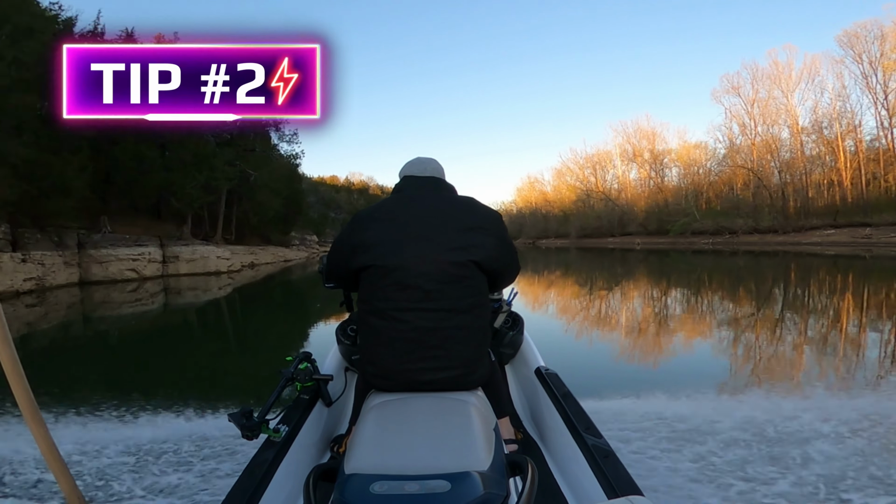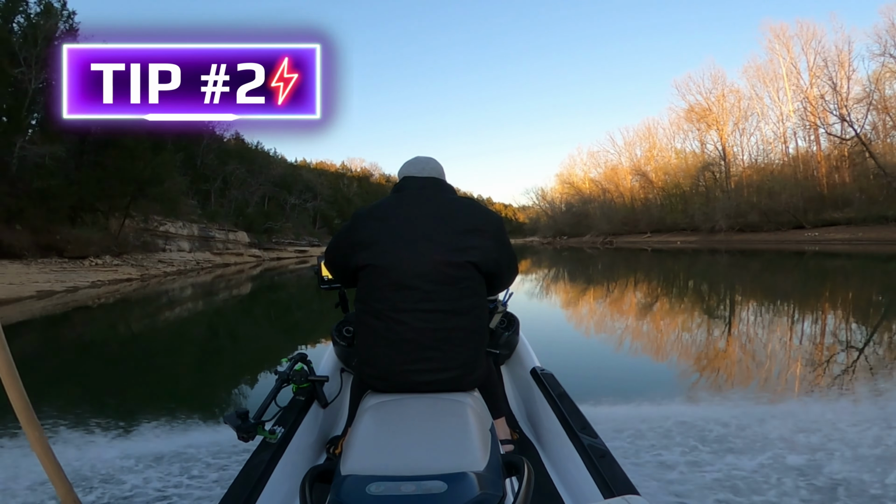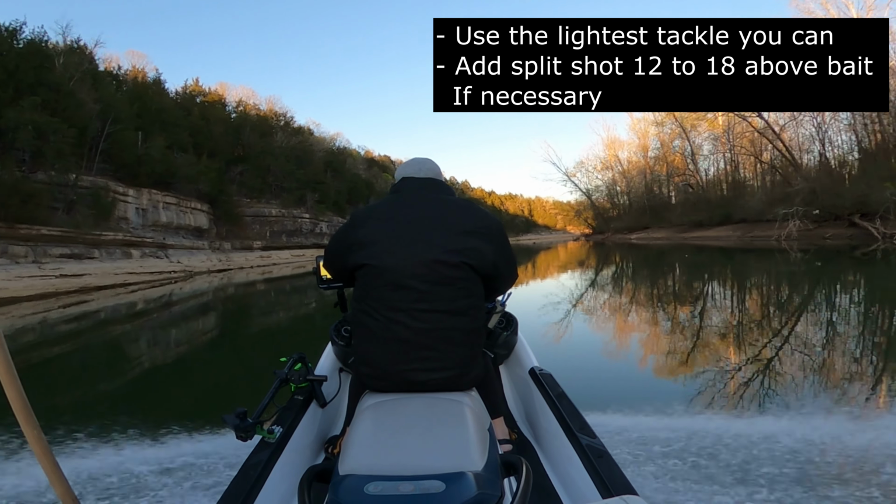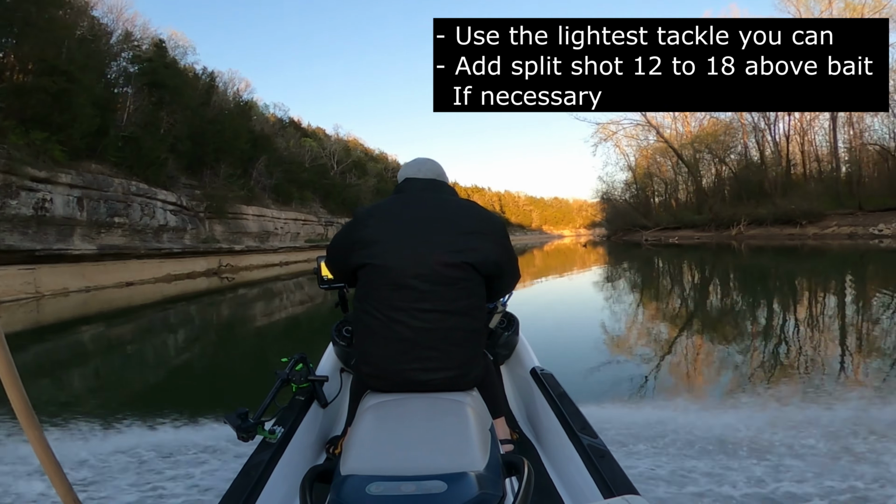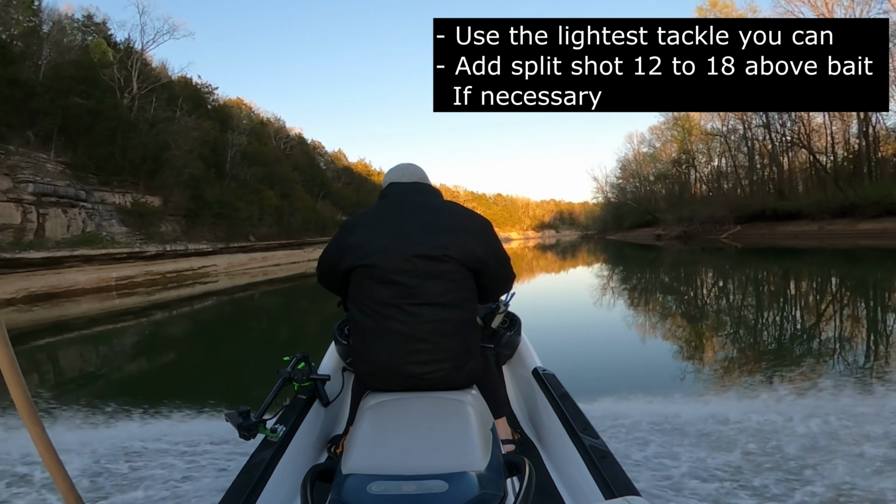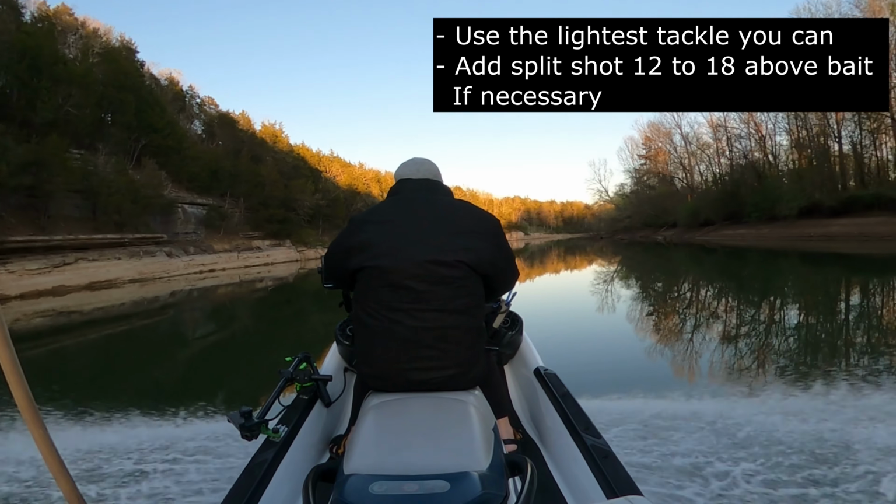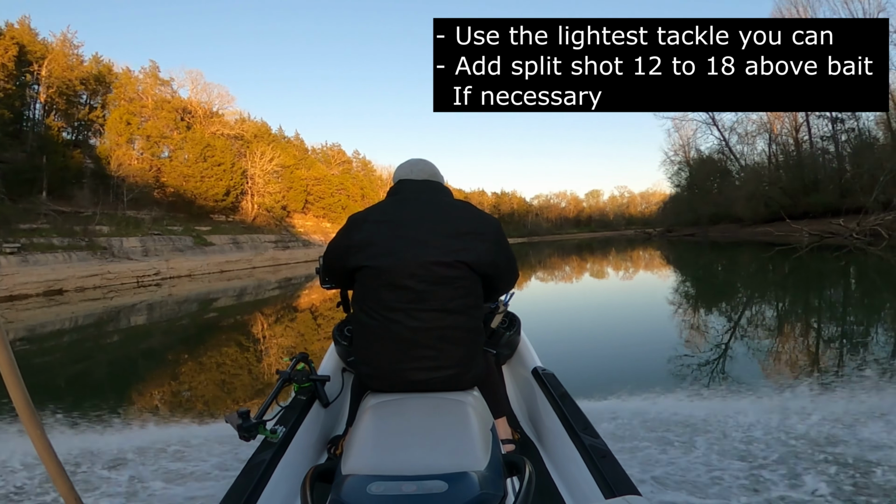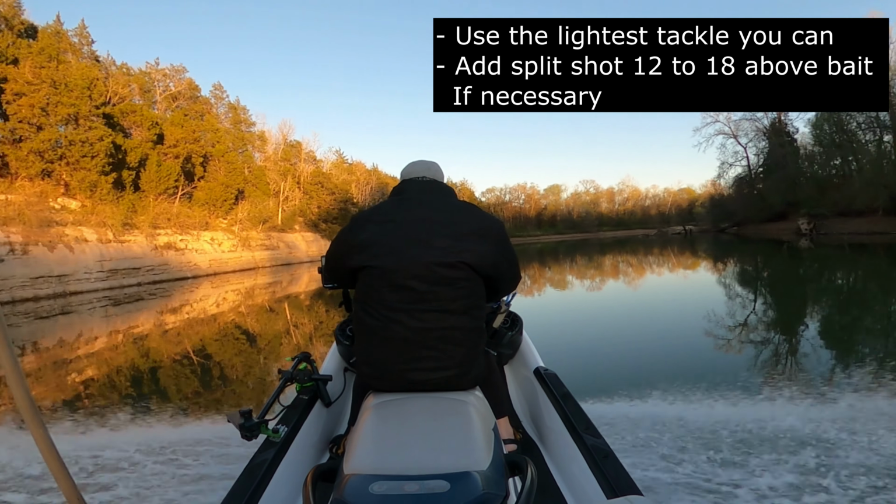Alright, so tip number 2 is use the lightest tackle you can get away with. I mean, fish are finicky. If it doesn't look like something they would eat, they're not going to eat it. So if you've got a huge weight on there and it's just dropping to the bottom like a rock, they're not going to eat it. They like it rolling and like it's halfway dead. Always use light tackle and use a split shot if you need more weight.